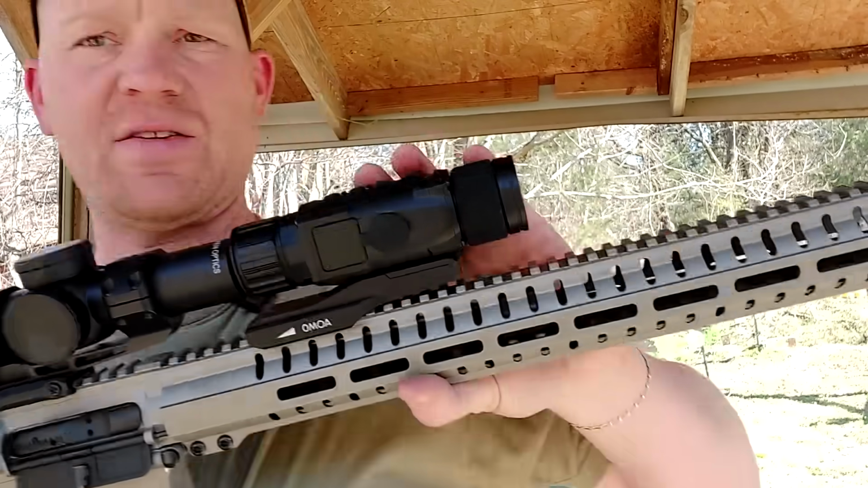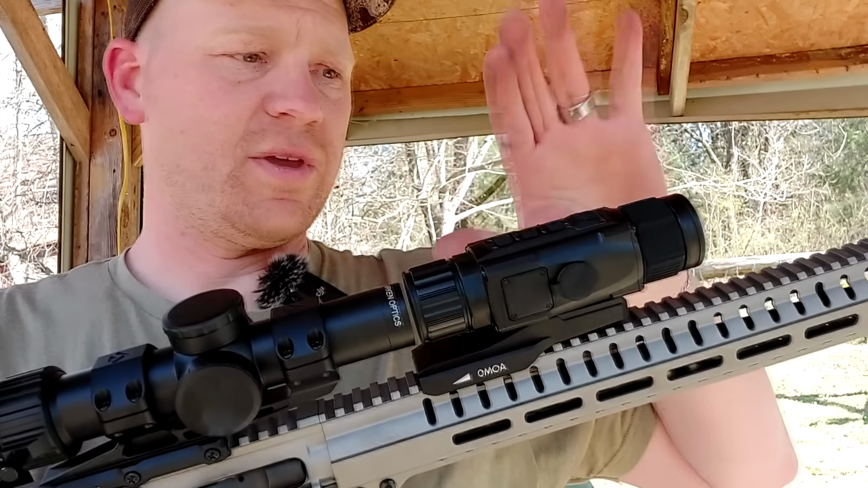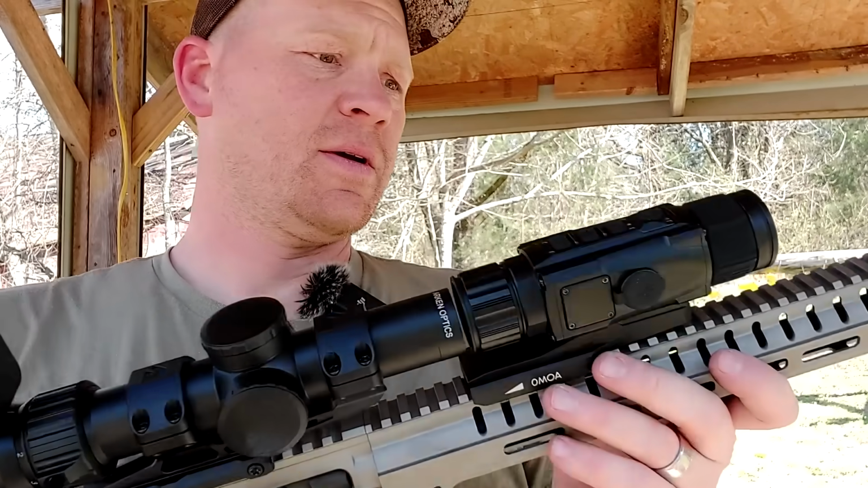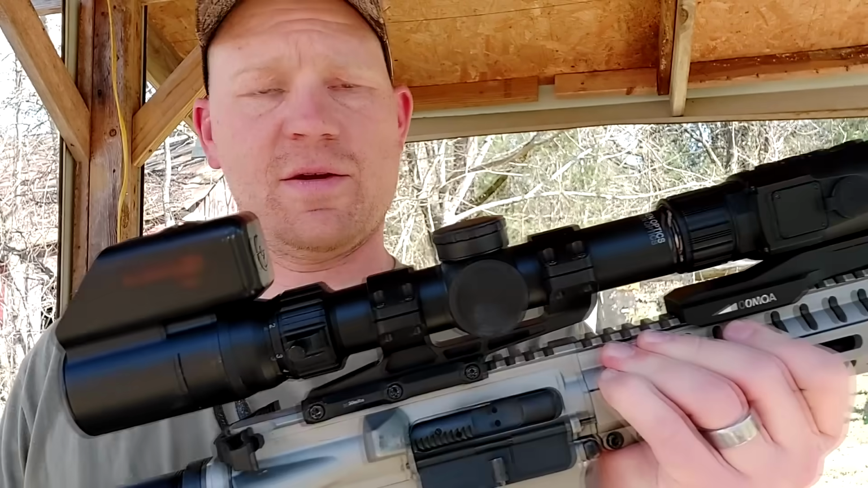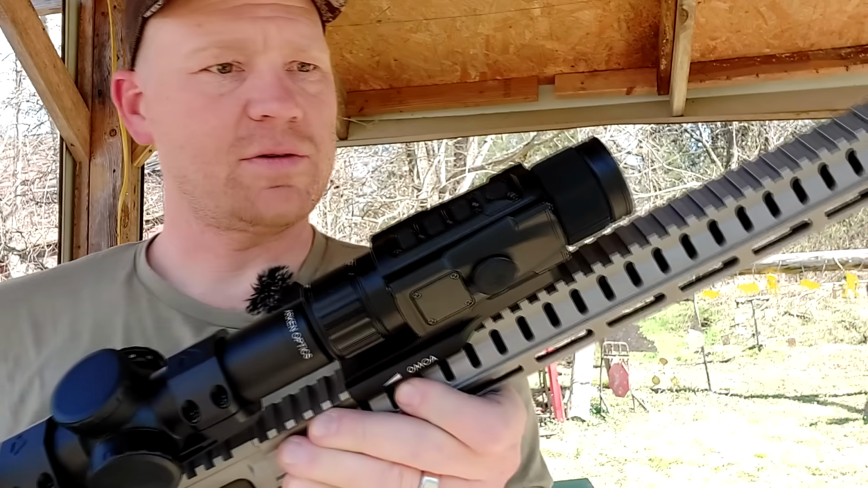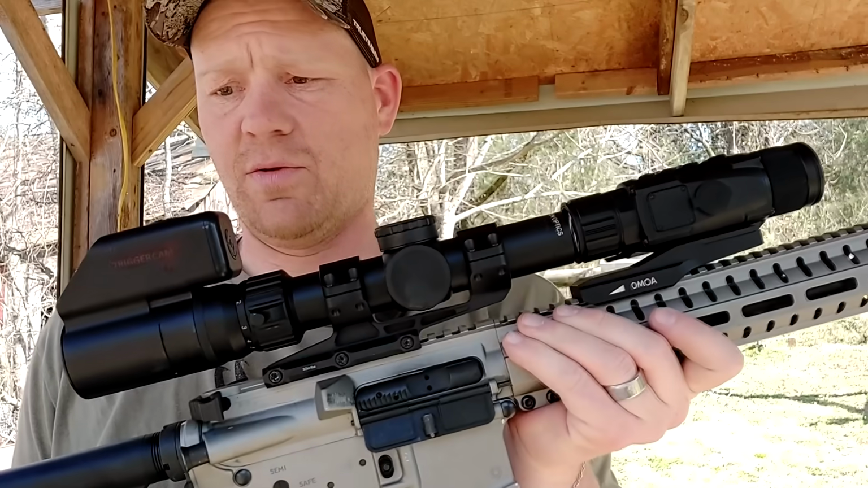But if you haven't seen these, this is the DNT Hydra, and this is another one we get codes through so we can get it even cheaper. Like I said, slap this onto anything and make it a thermal. Do whatever you want to do with it. Standalone scope, monocular, you know, keep it in your truck, glove box, whatever. But pretty cool. Pretty cool.